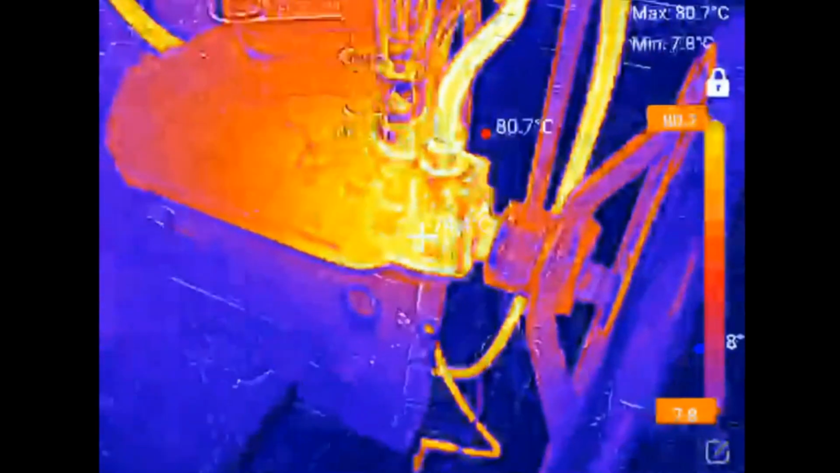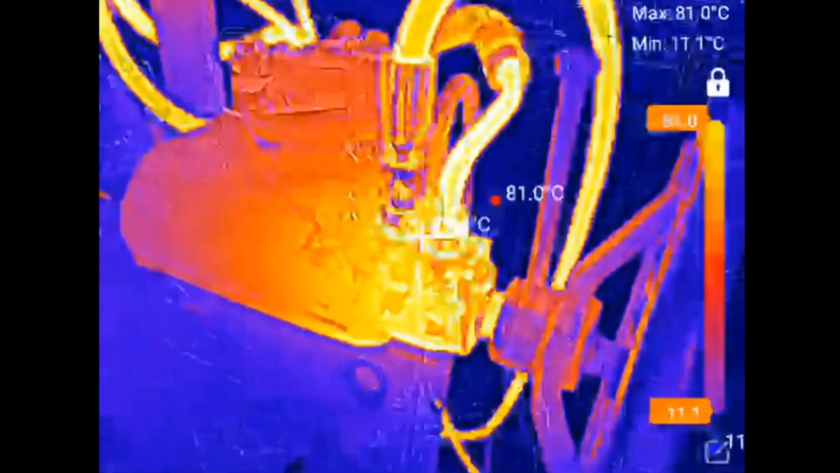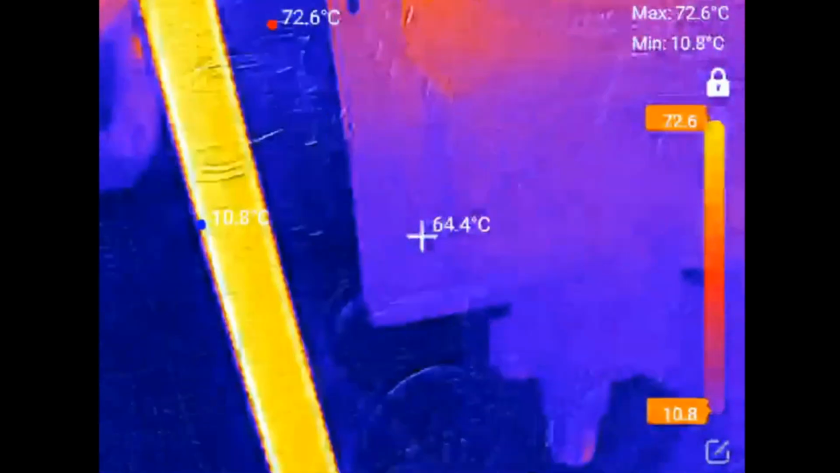There you go, you see how yellow it is at the front. And if you look at the bar on the side, you can see that's around 90 degrees. It's very, very hot. No wonder the damn things leak, eh? But like I say, that's just tested, so the seals are all good on that one.